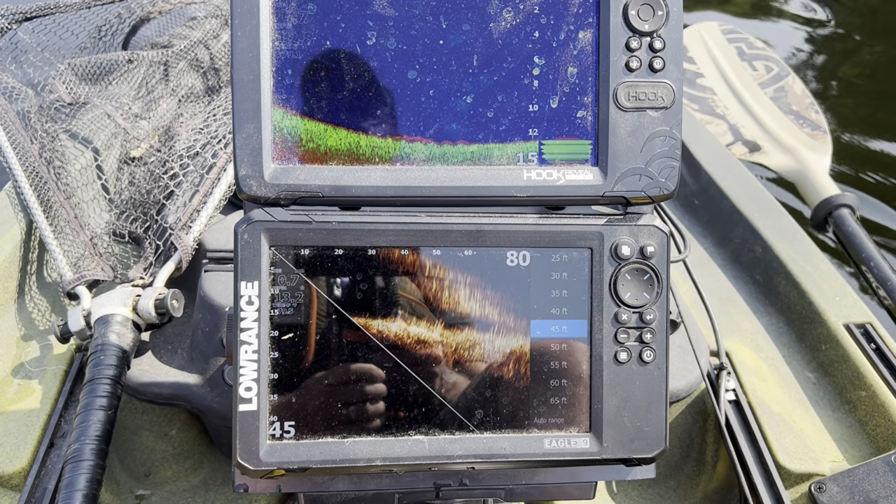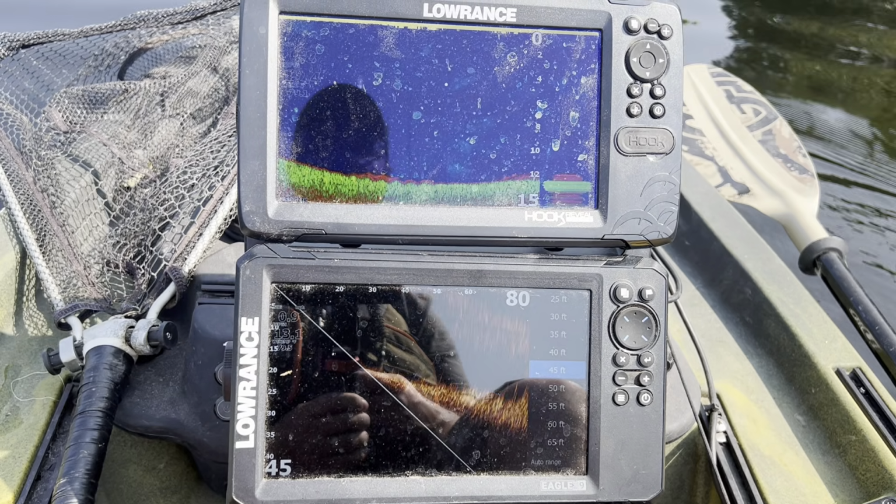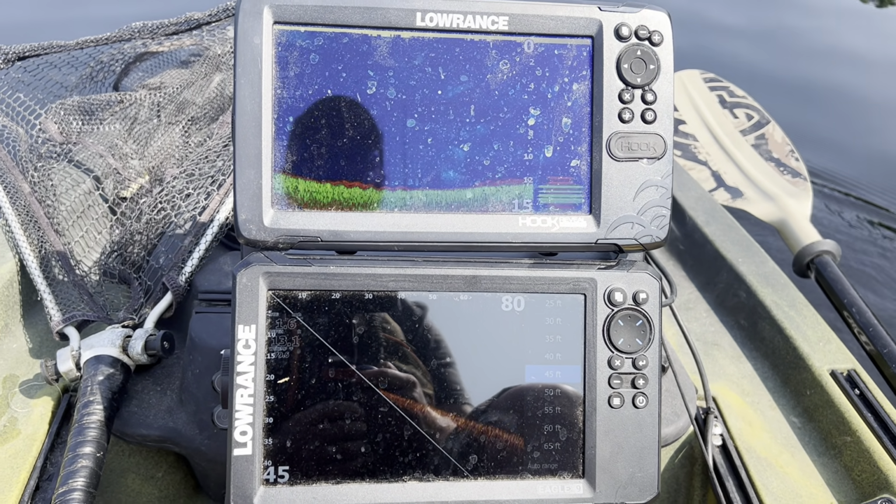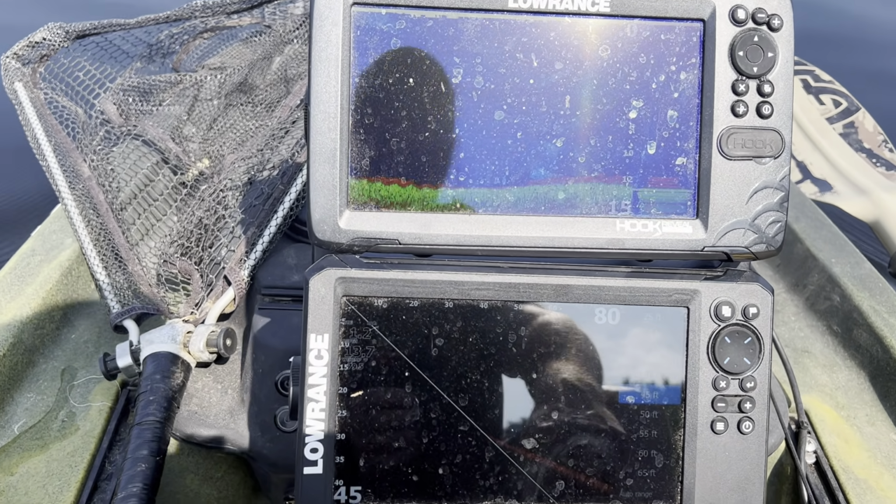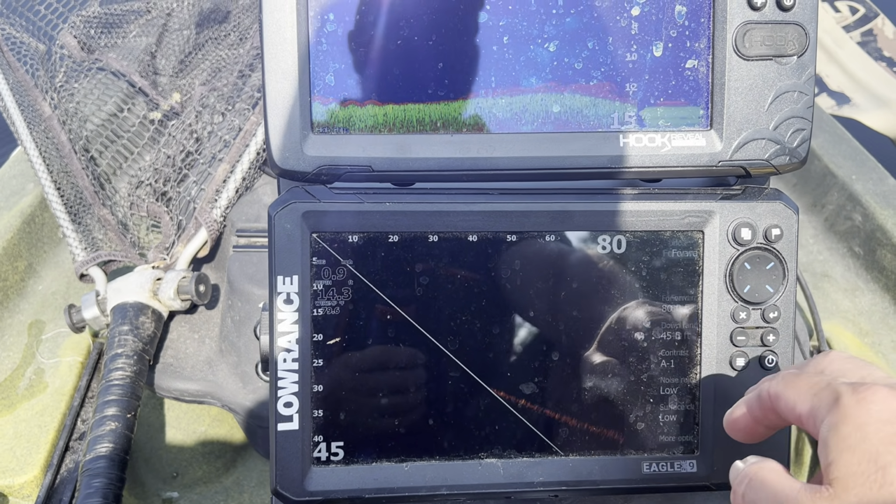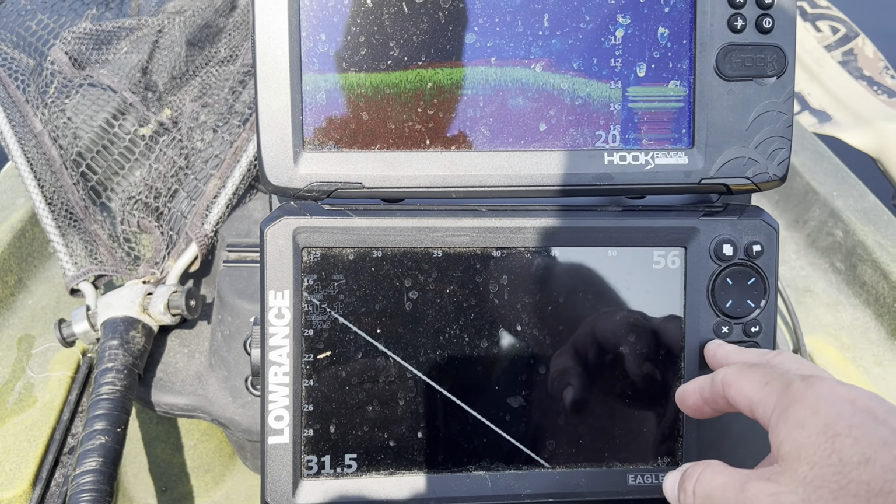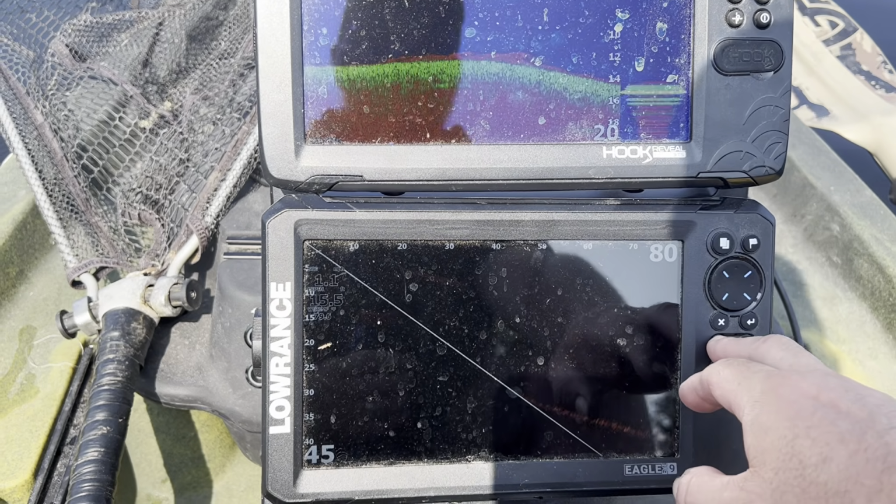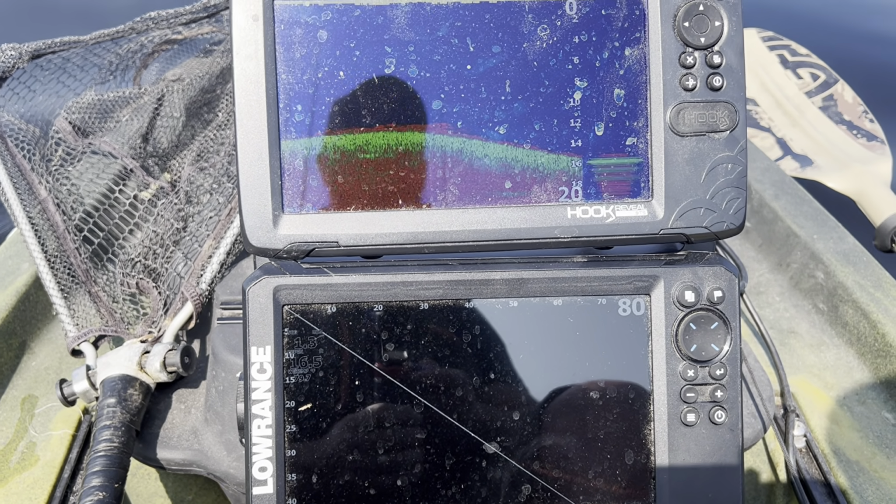So I'm going to turn myself around and go back into deeper water here. As I'm going into deeper water, you can see how it's changing. So let's keep it here for a little bit. I'm in like 14 feet of water. If I zoom in, sorry, I've got to get out of that. If I zoom in, that's too much. But if I zoom out, hopefully you understand what I'm saying here.